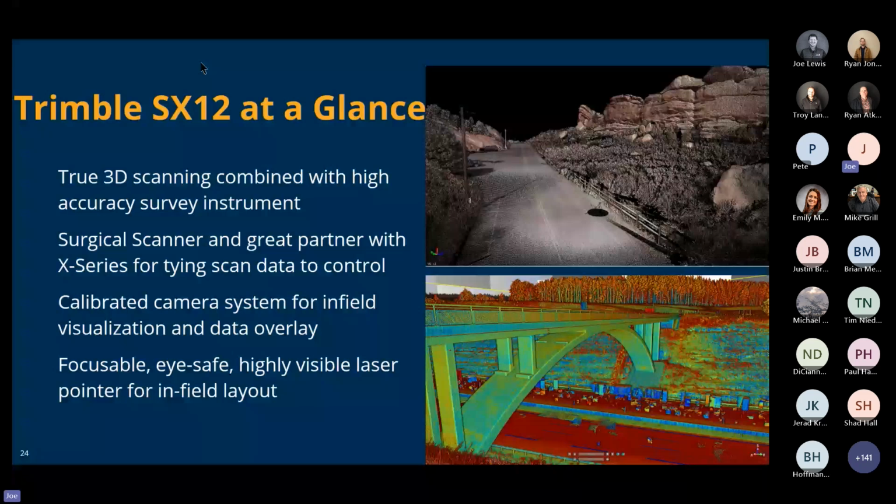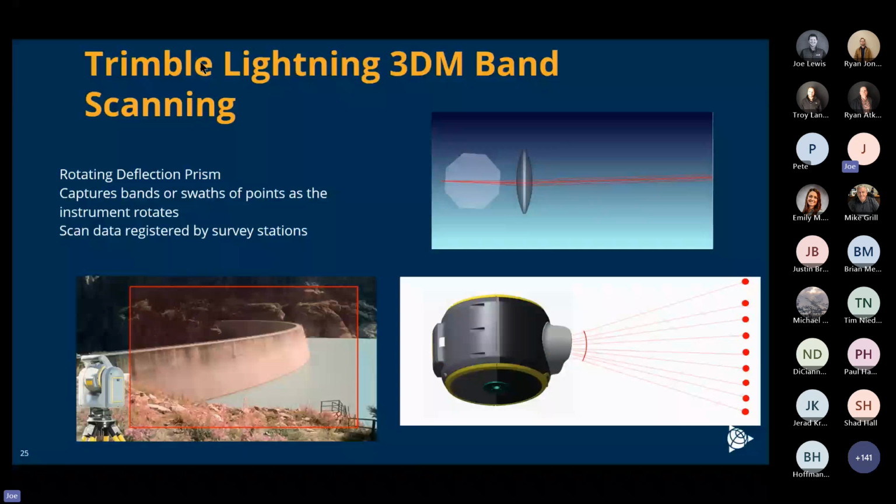So the way that it works is a little different. It uses what we call a band scanner. If you've ever seen the SX12 in action, you'll see that it goes up and down and back and forth, and it just continues to densify the area that it's scanning.